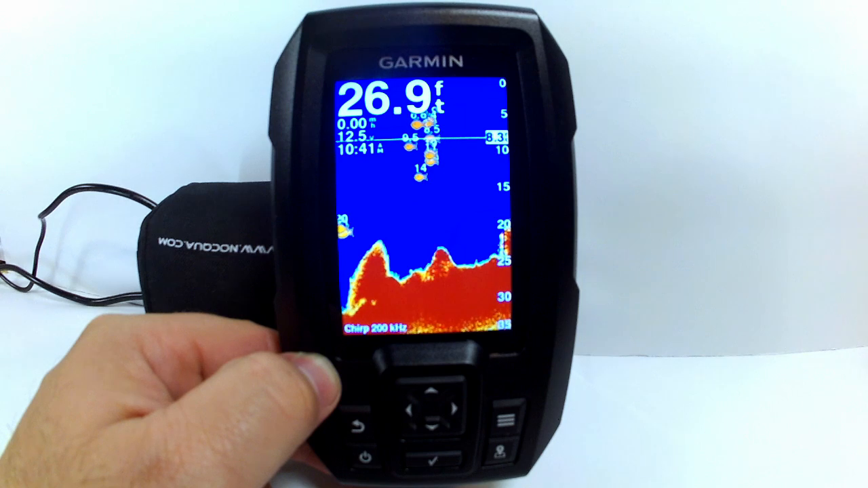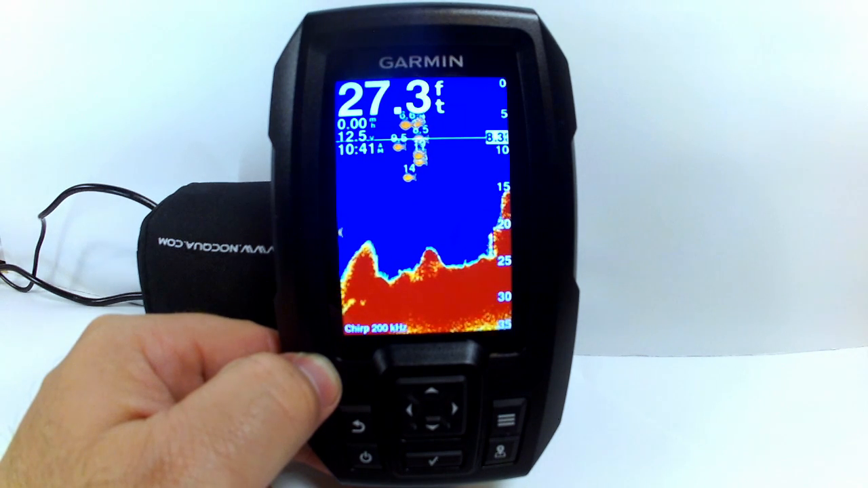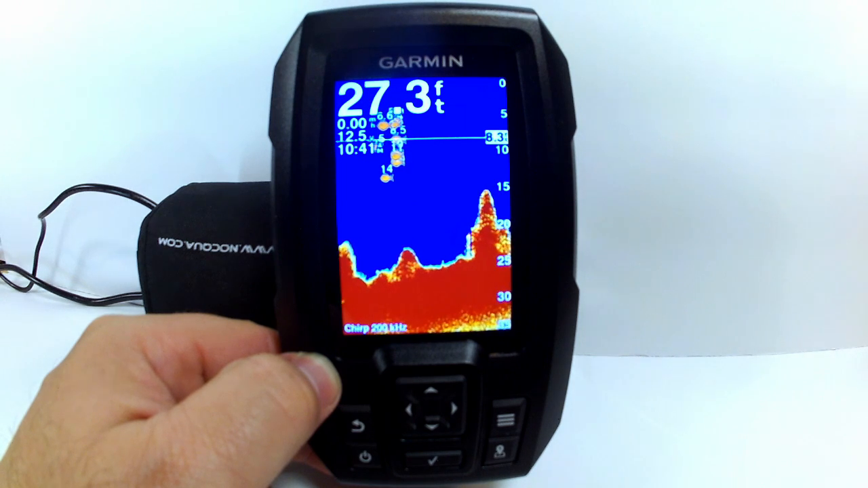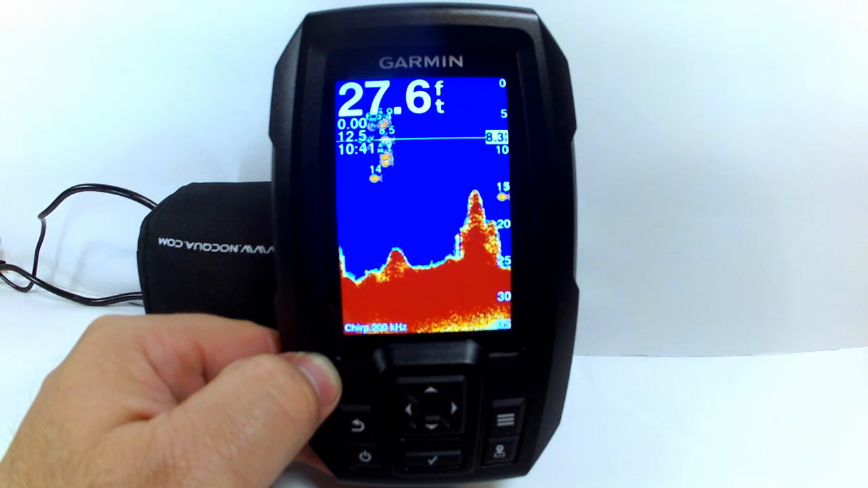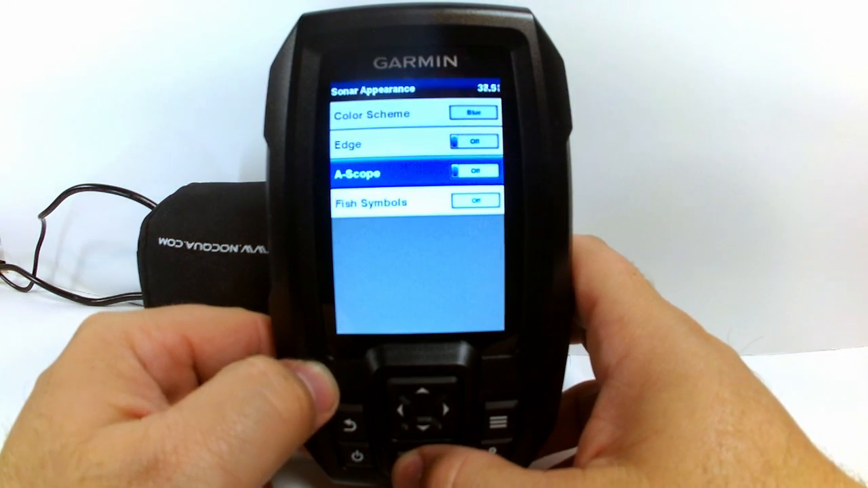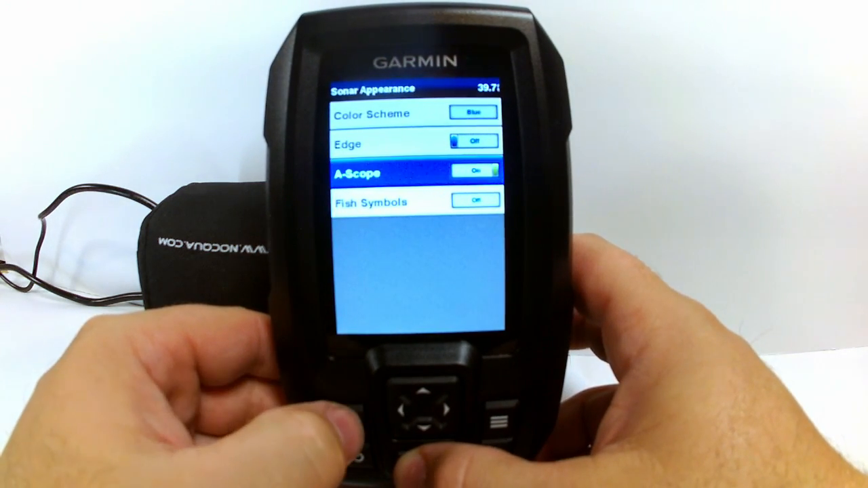Now the only bad thing about this option is sometimes it does show fish that aren't really fish, so if you have debris in the water, sometimes that dirties up that return from the sonar and it mistakes it for a fish.